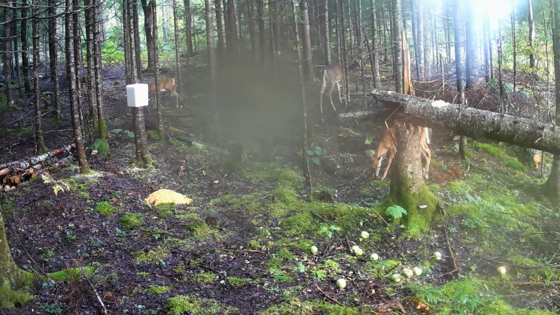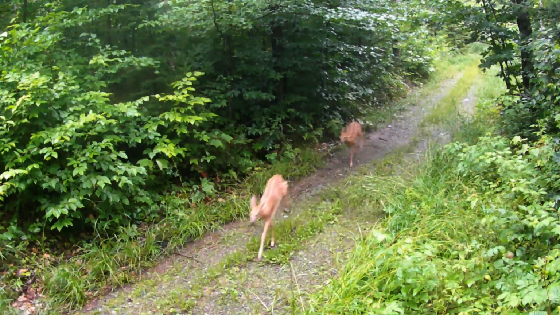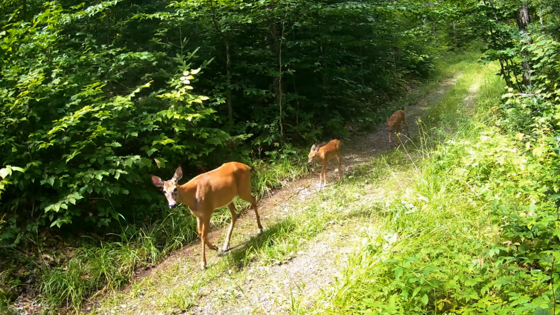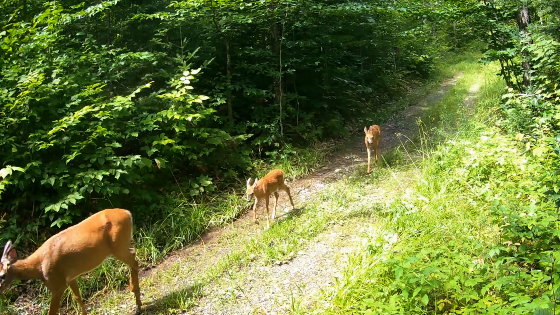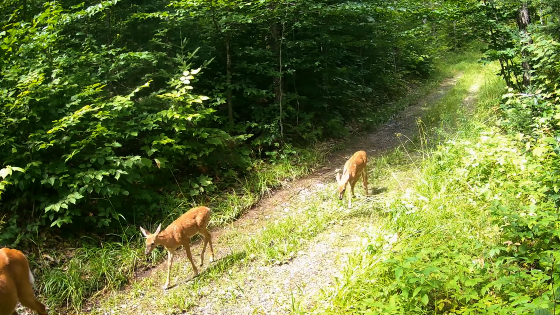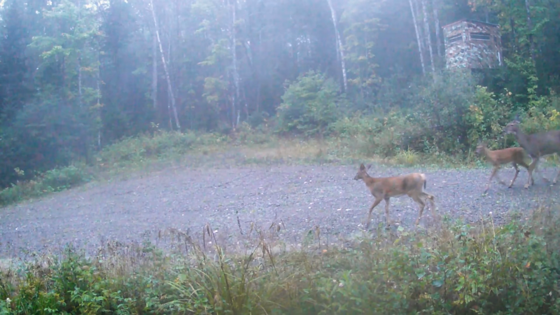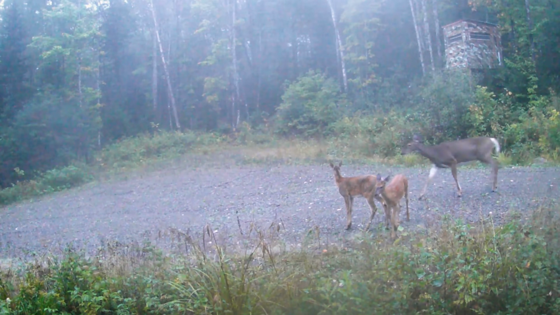I first saw them on the cameras in early summer, back when their spots were still visible. As their new coats start to grow in, these spots will fade after a few months. They're usually gone by early fall. After seeing the female moose losing one of her calves, I was curious to see how these two fawns would fare, especially since I was also seeing an increase in coyote activity on the trail cameras. But surprisingly, as I combed through the footage, both fawns have survived up until this point and they're both looking healthy.